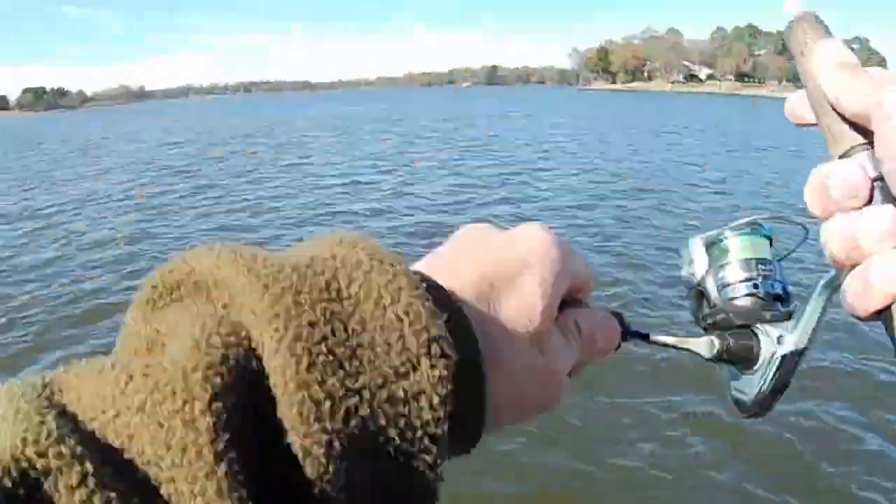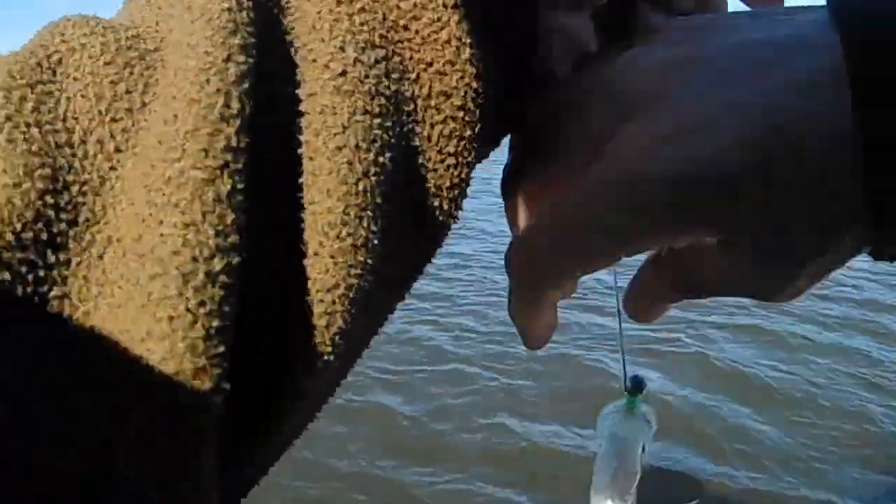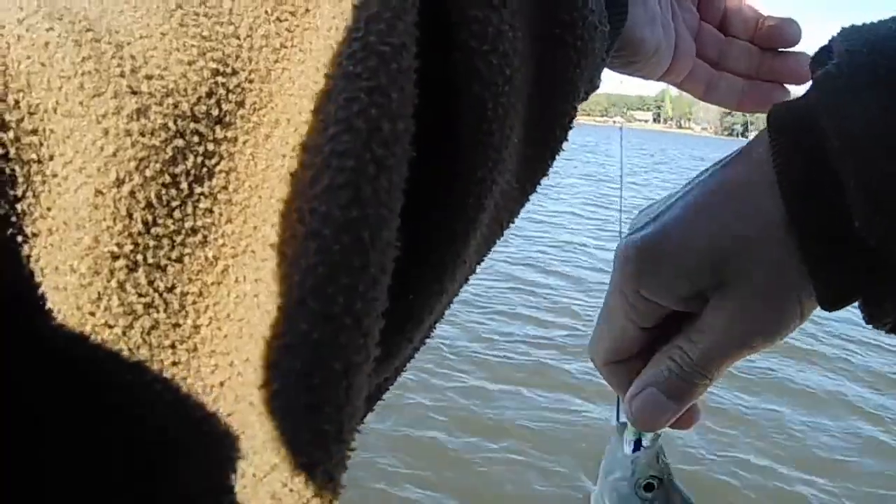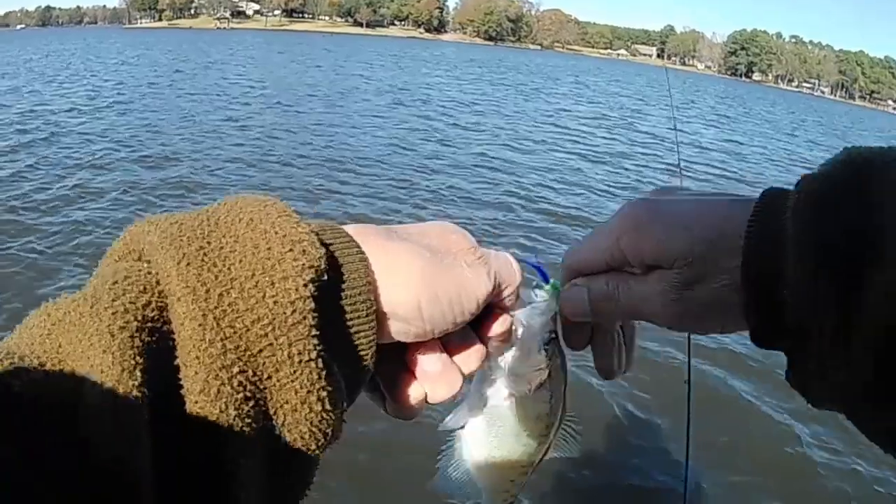There's another one. Another little guy, down on that bottom jig. They're holding tight to the bottom, man. They're sucked down on it. And that's why they're not hitting that other one up a little higher. Little bitty one there.